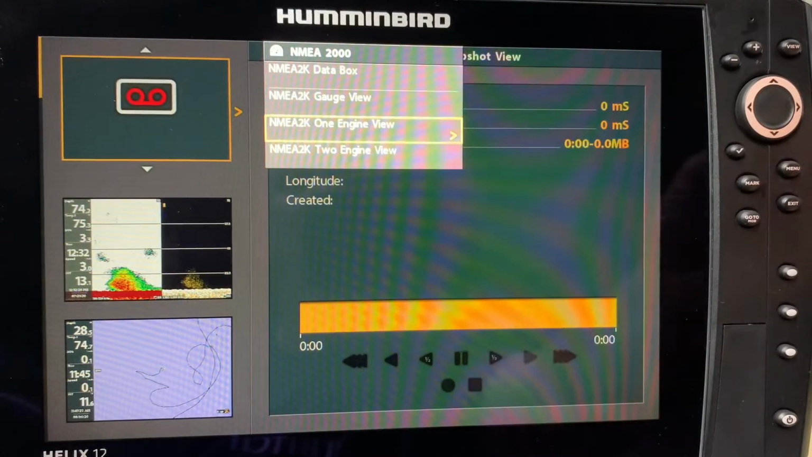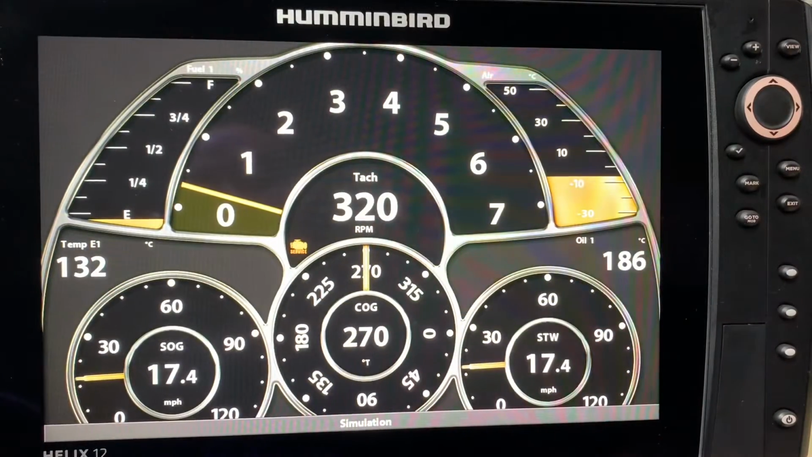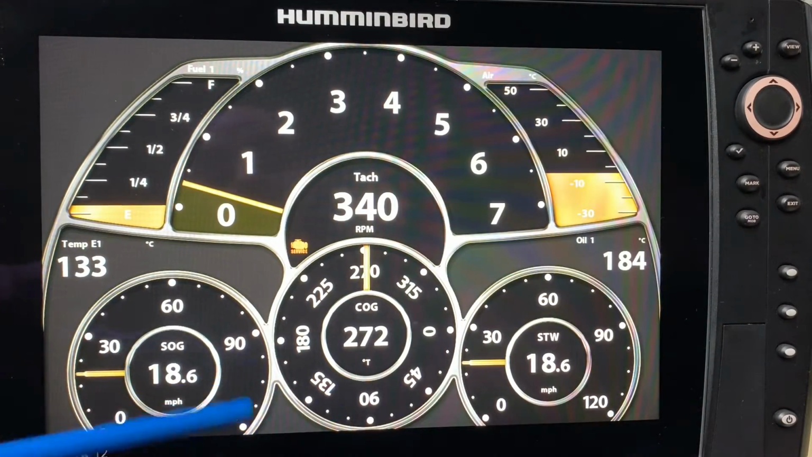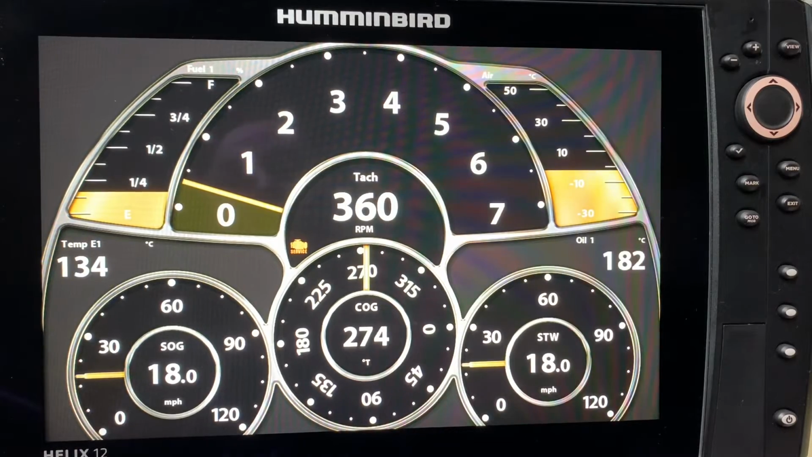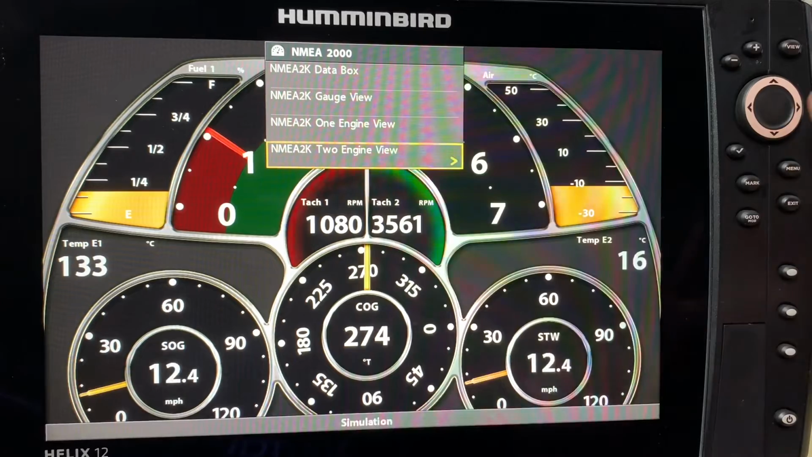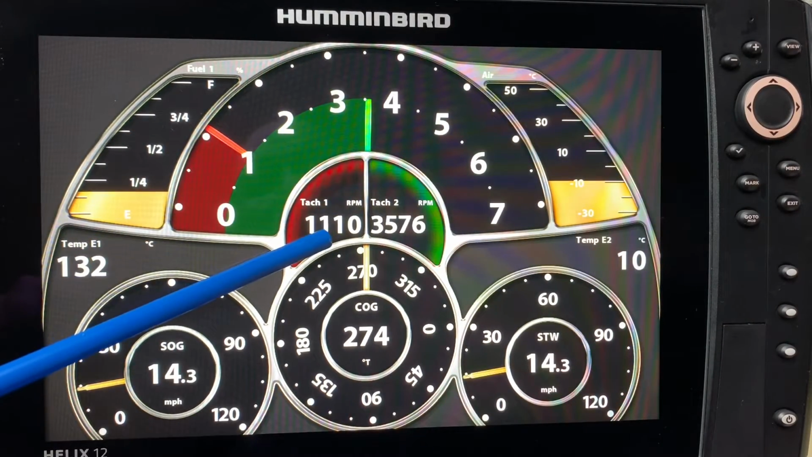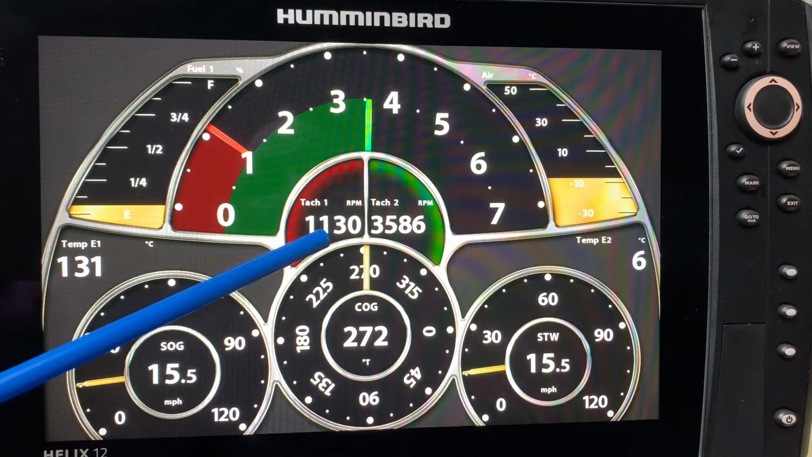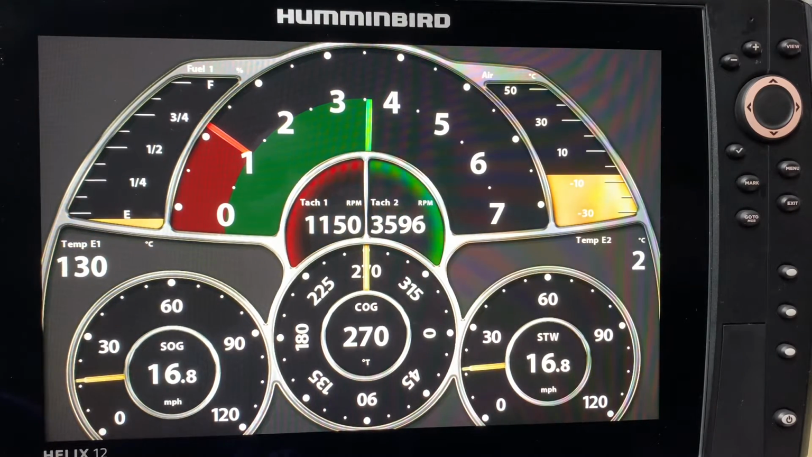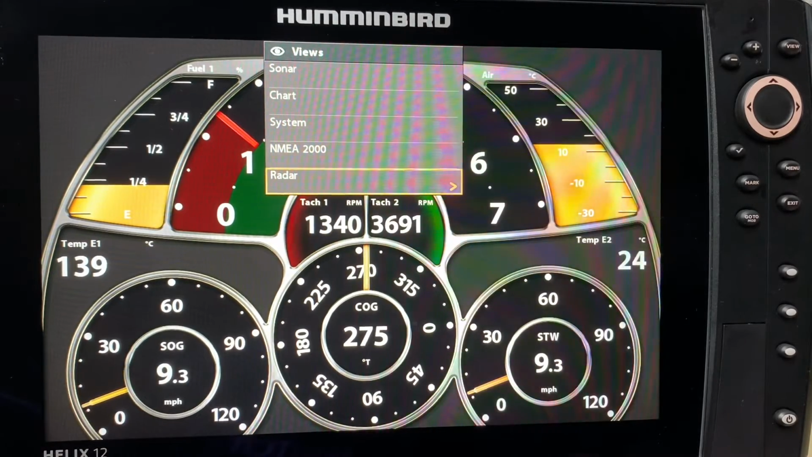Next we have the one engine view, and there is that view for you. Finally, we have the two engine view, and there it is when I click on it, and there is showing a tack for engine 1, a tack for engine 2. Lots of cool features. At the bottom we have radar.